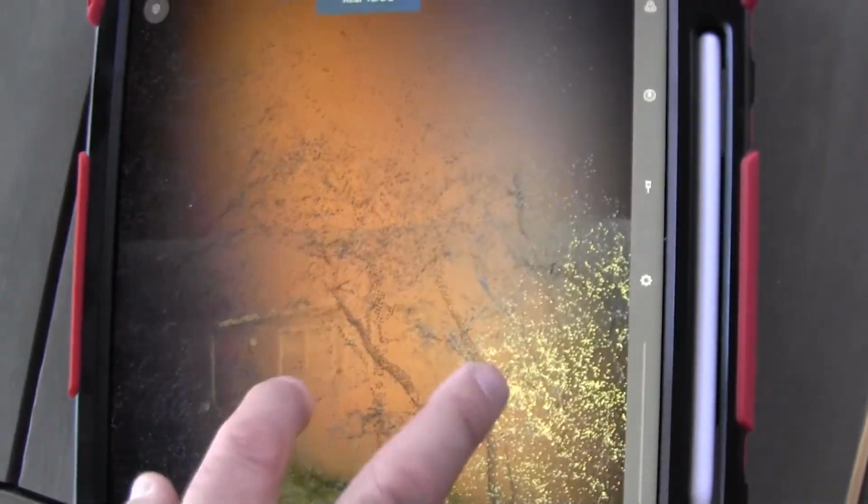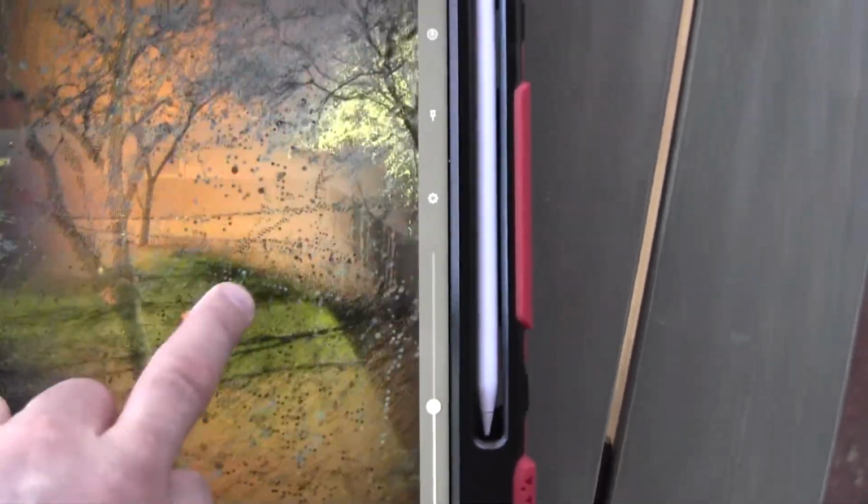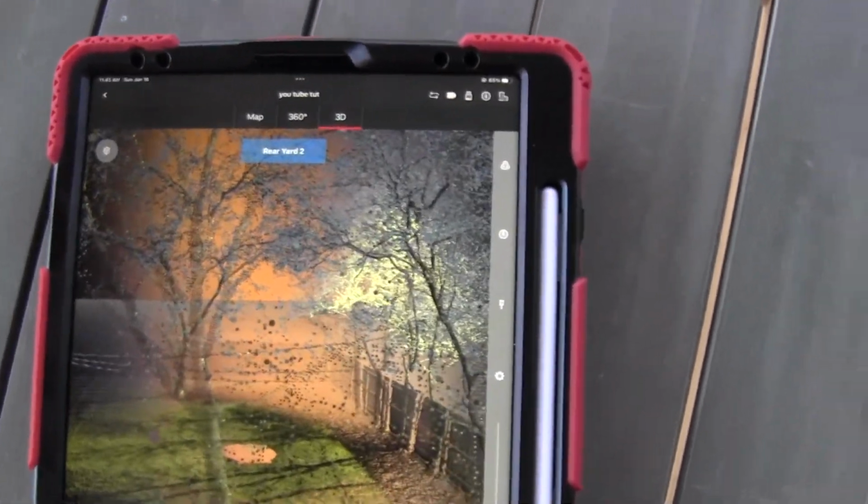Then you can import all these dots. You can import this into Revit, which is what I'm going to do. And you can basically draw the house, existing conditions, grade and all. And that's pretty much it.